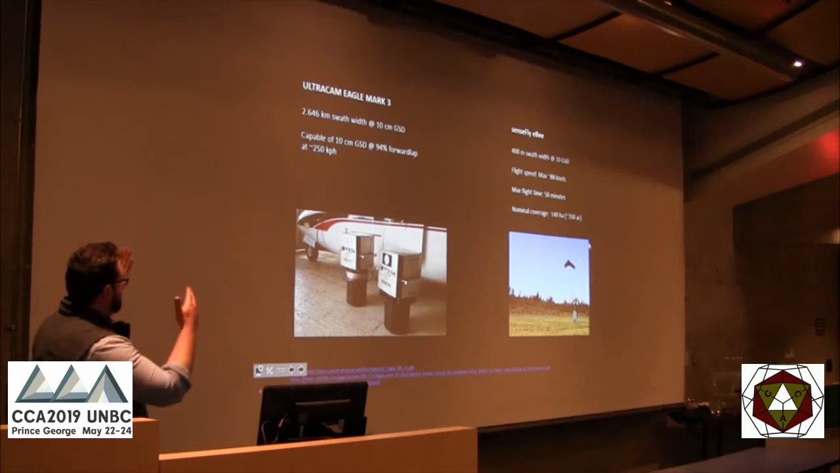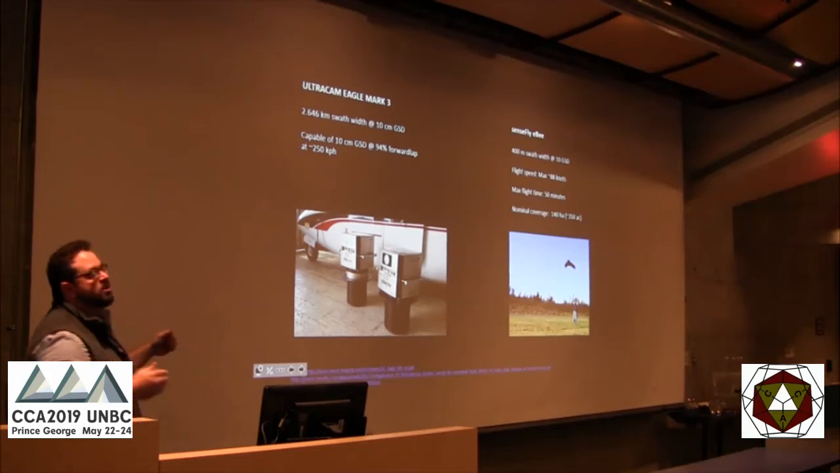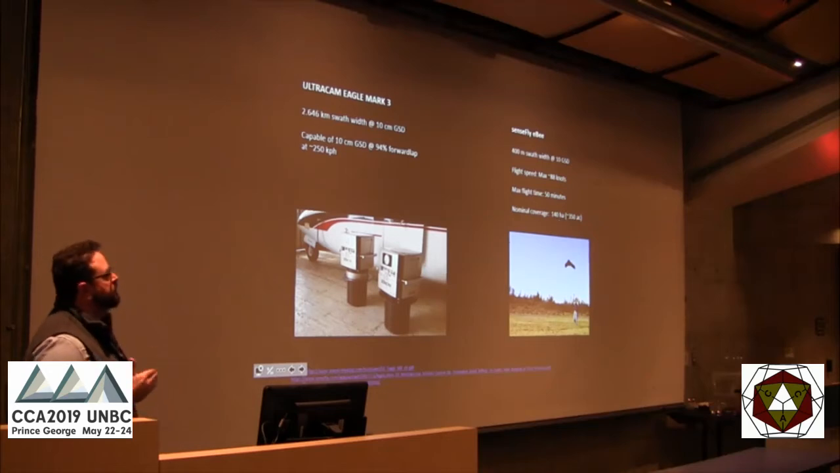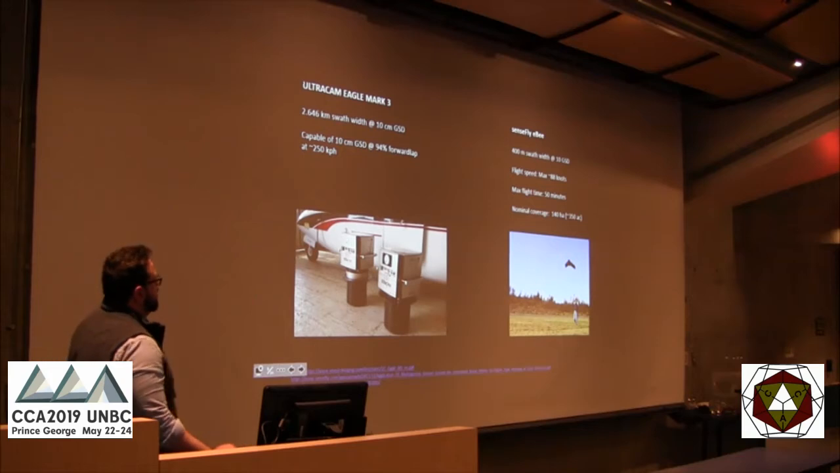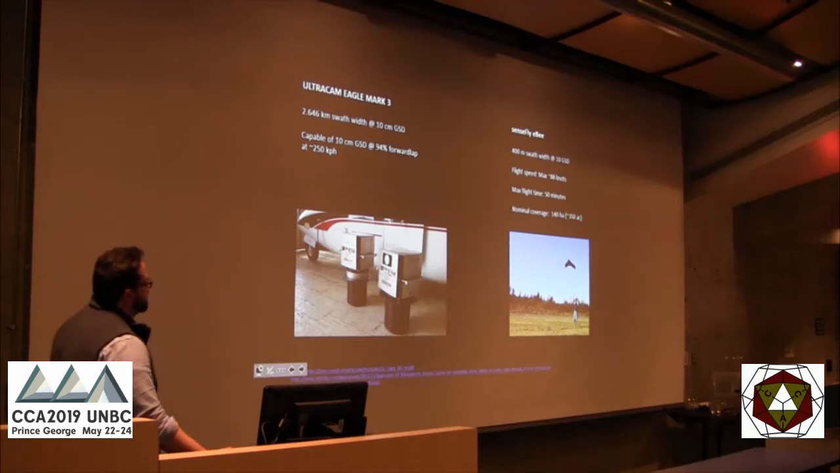Just comparing something like an UltraCam Eagle Mark III, which Kisik down in Vancouver uses, in one shot you can get 2.6 kilometers wide, and you can get crazy overlap. They advertise 94% forward lap at 250 kph, but you wouldn't do that. You'd be doing more like 80. Or the senseFly eBee, which is kind of better for these open fields. It's great for what it is. I've used it before, but it can only go up for 50 minutes, and you have to get a special license so you can fly it at 10 centimeter GSD.